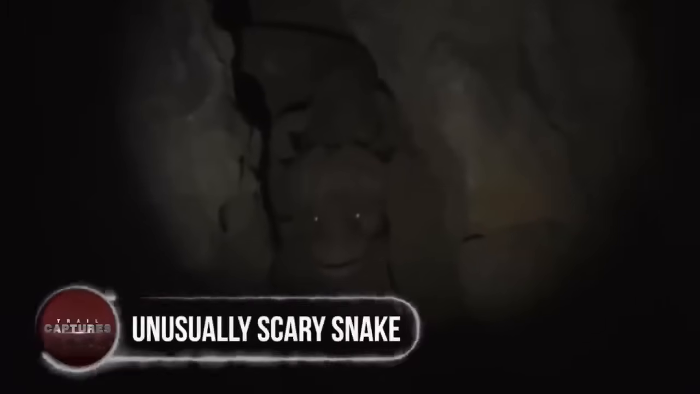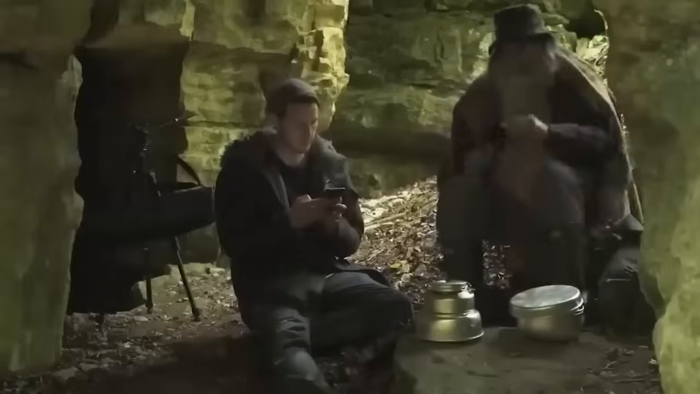Unusually scary snake. As if the average python or a venomous snake wasn't scary enough, a team of treasure hunters were exploring an ancient cave in North Dakota, where they stumbled upon a massive yet terrifying discovery. An unusually huge and scary-looking snake, or a cave worm, appeared out of nowhere, squirming its way out of a